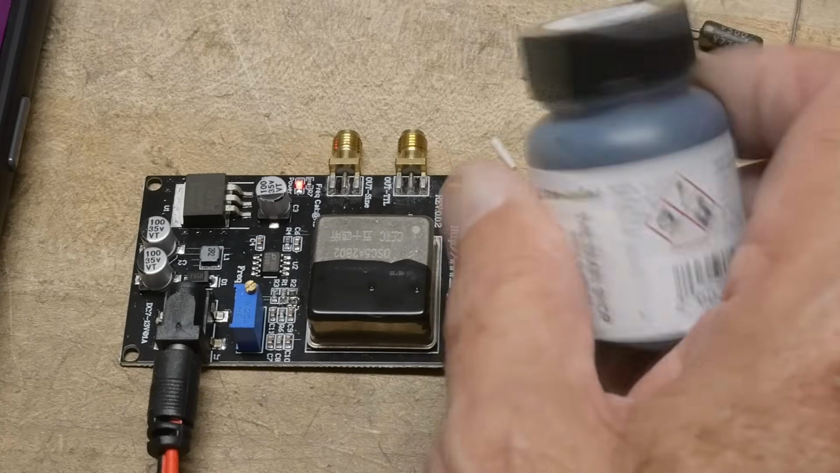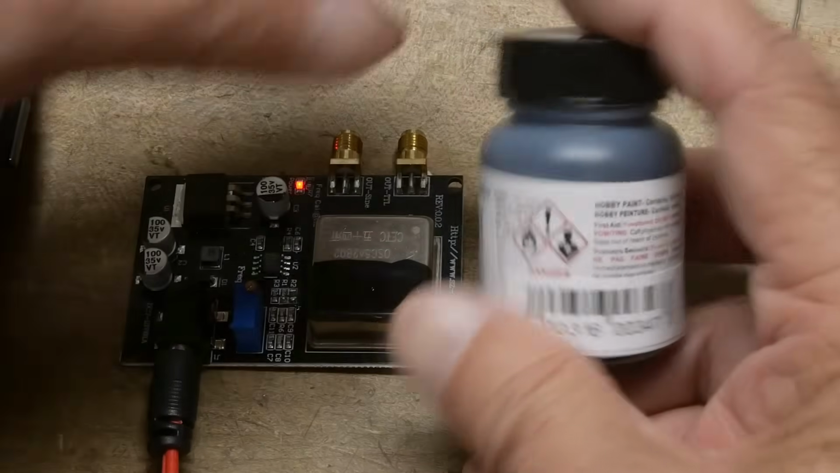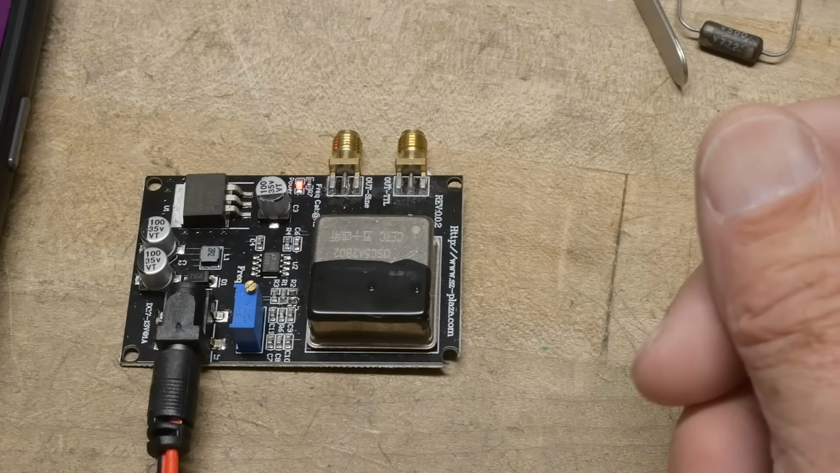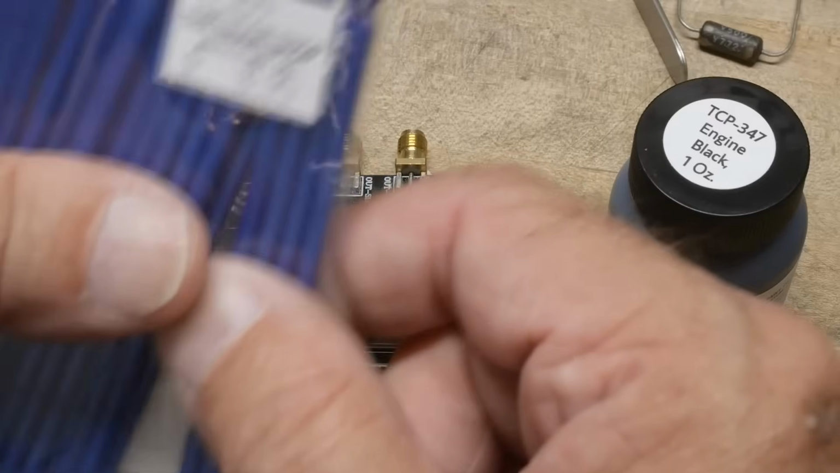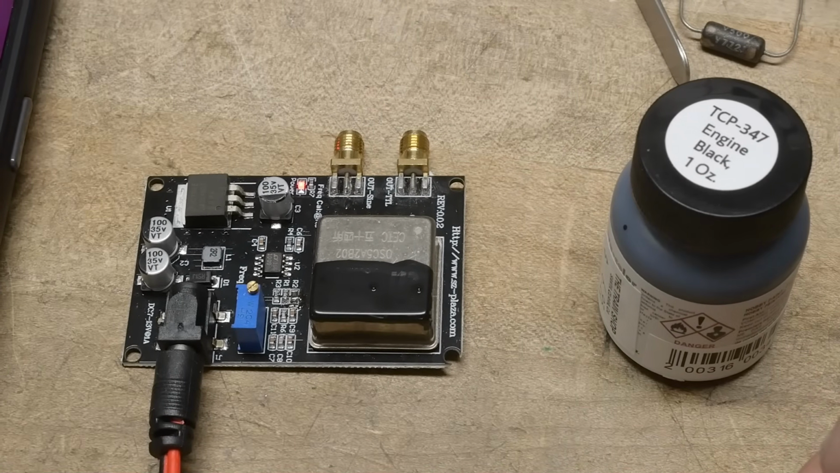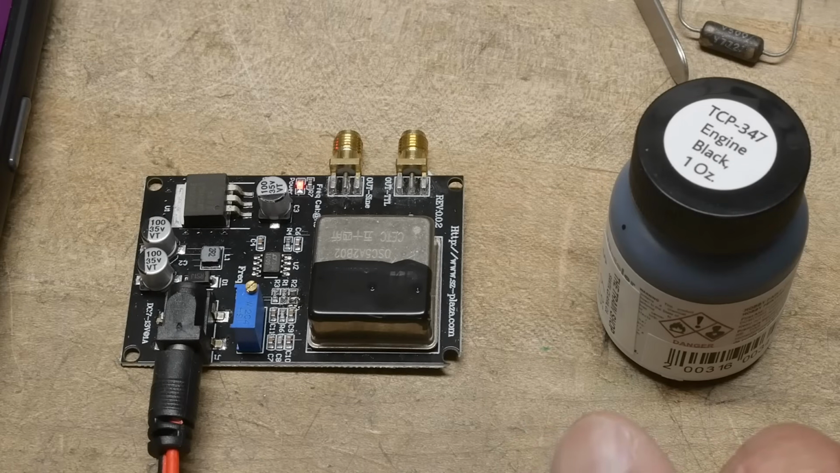So yeah, go get yourself some paint. And I asked if I could get a little jar with a built-in brush, like nail polish, but they didn't have anything like that. So I just got these disposable brushes, which will keep me in business for quite a while. So anyway, there you go. Yes, indeed. Make sure your emissivity is correct.